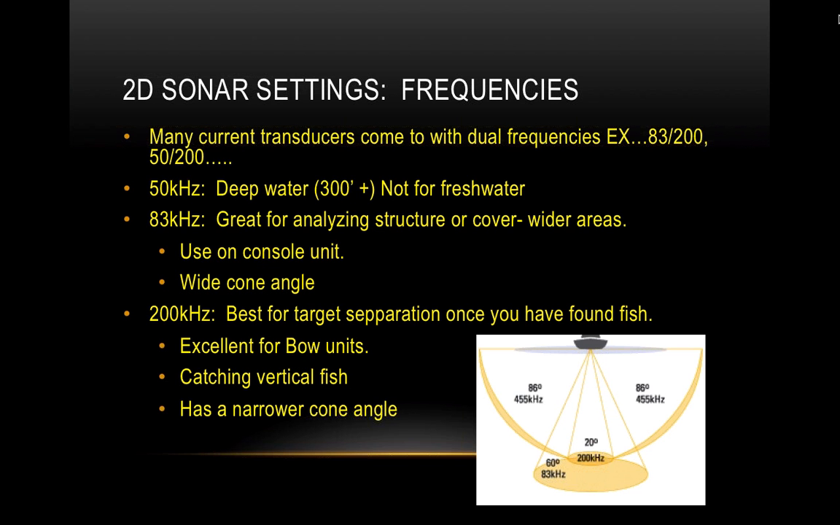83 kilohertz or something very close to that is great for freshwater. It's great for analyzing structure or cover, and it covers a wider area. You can see down here in the picture on the bottom right, you've got this image of the sonar cone. The 83 kilohertz is right here. It has a much wider circle. It covers a much wider area than the 200 kilohertz.